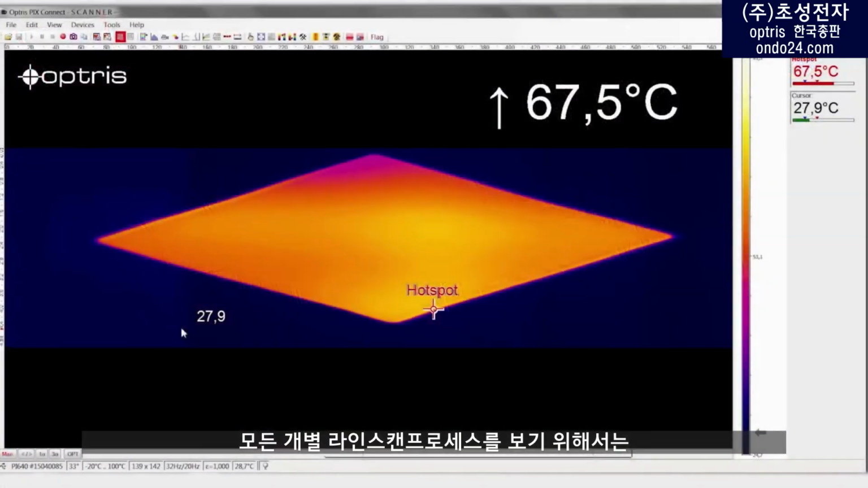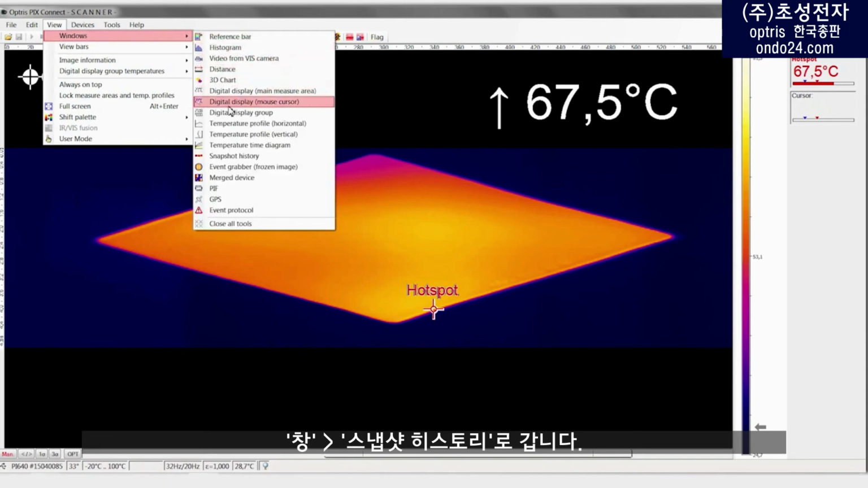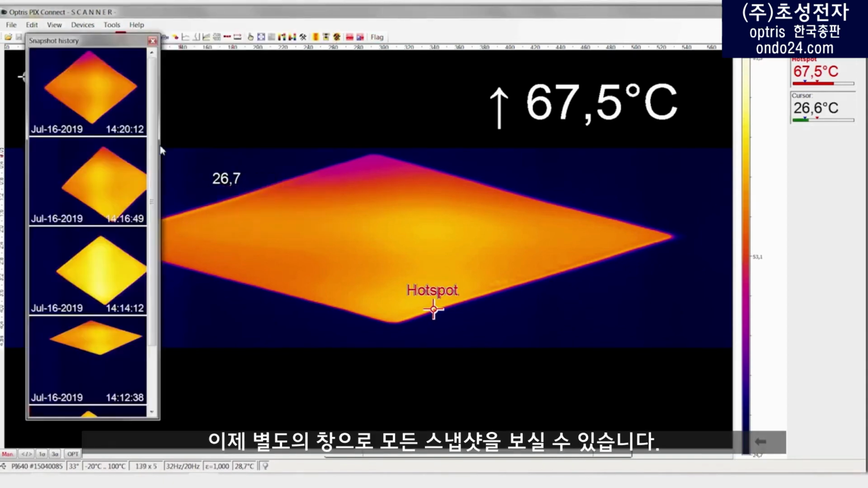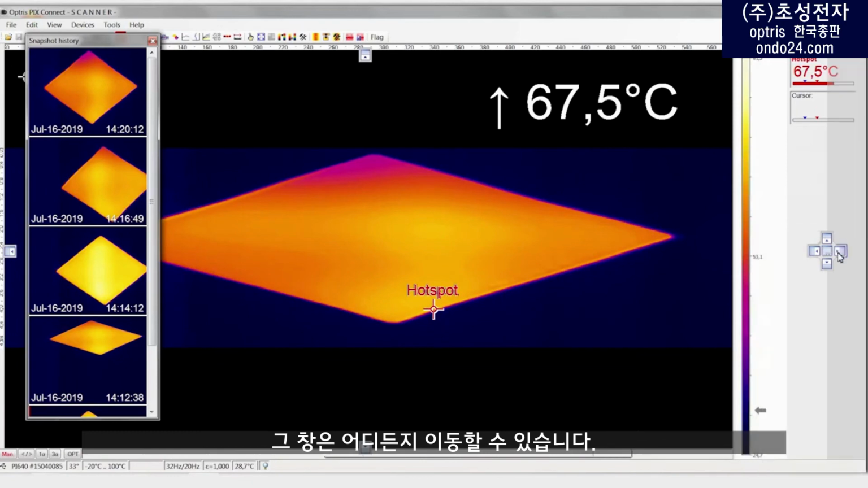To have all snapshots of the individual line scan processes displayed, go to the menu item View, Windows, Snapshot History. Now you will see all the recorded snapshots in an additional window. You can move the window wherever you like on the screen.